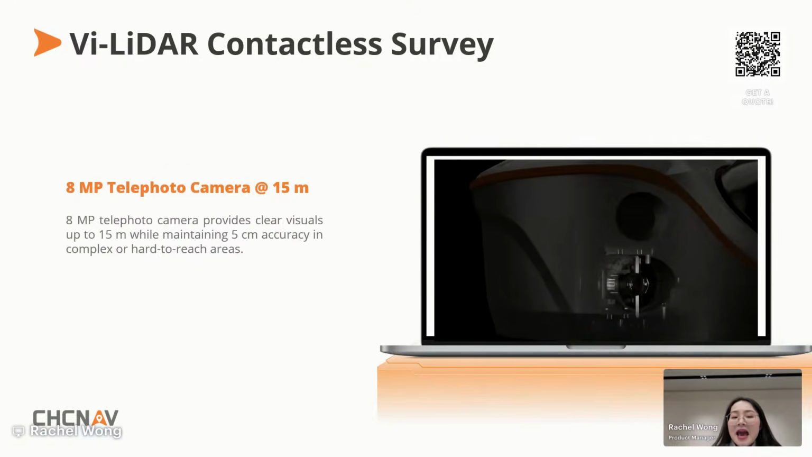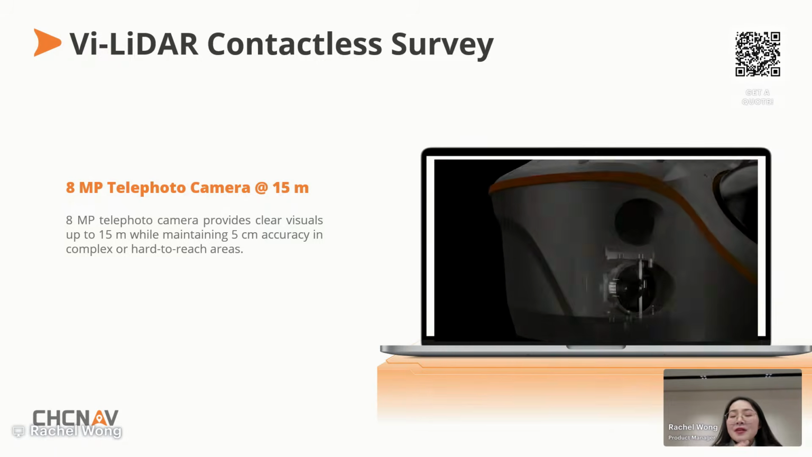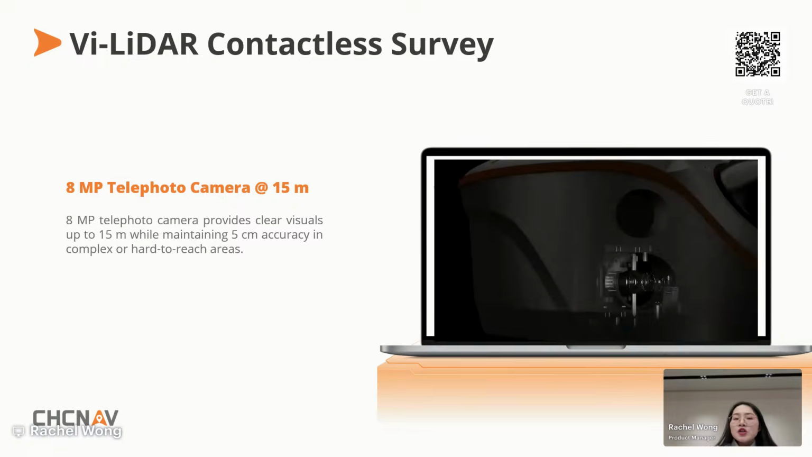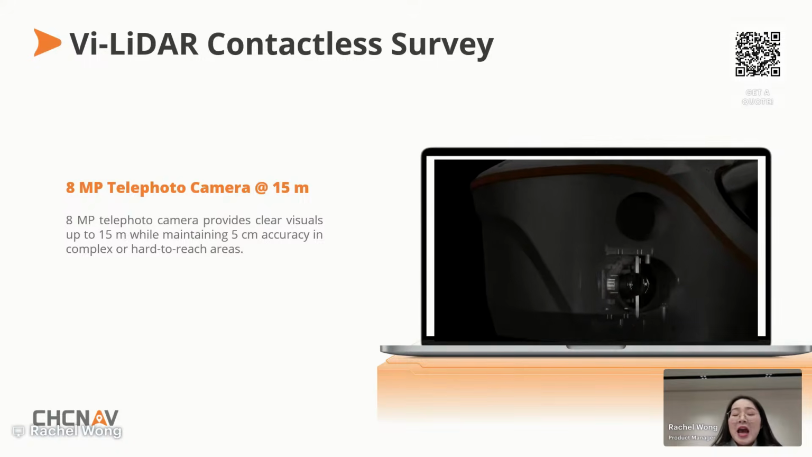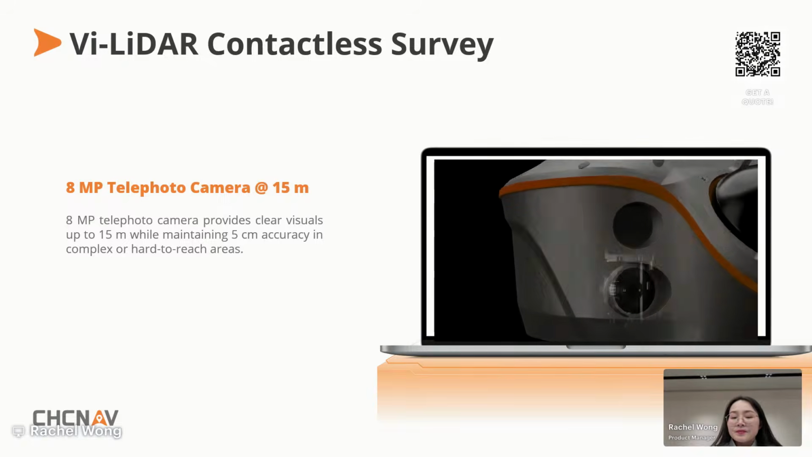Its 8-megapixel telephoto camera captures sharp visuals up to 50 meters. Even in complex, hard-to-reach areas, ViLi-LiDAR maintains 5 centimeters accuracy. So in short, it gives you a safe, precise, and effortless way to measure hard-to-reach and dangerous areas, overcoming the limitations of traditional laser and visual methods.